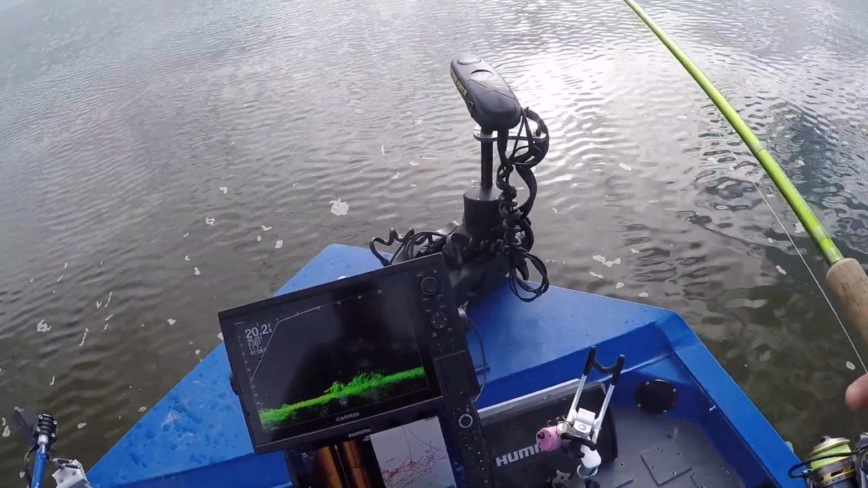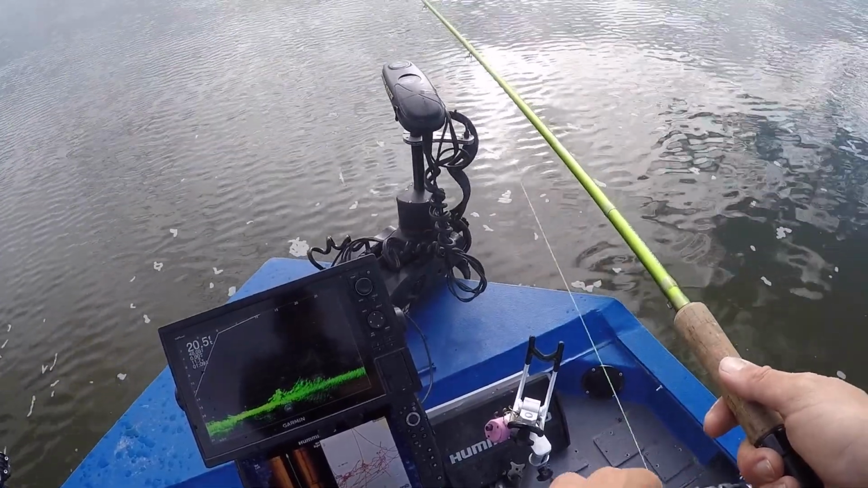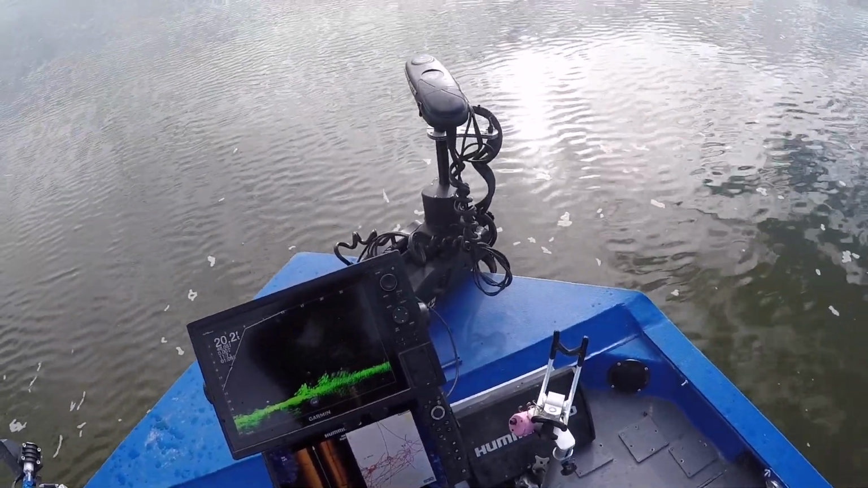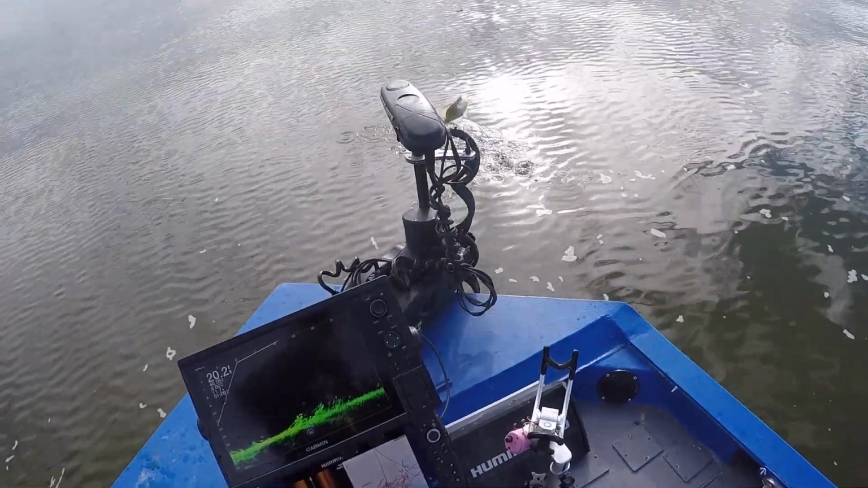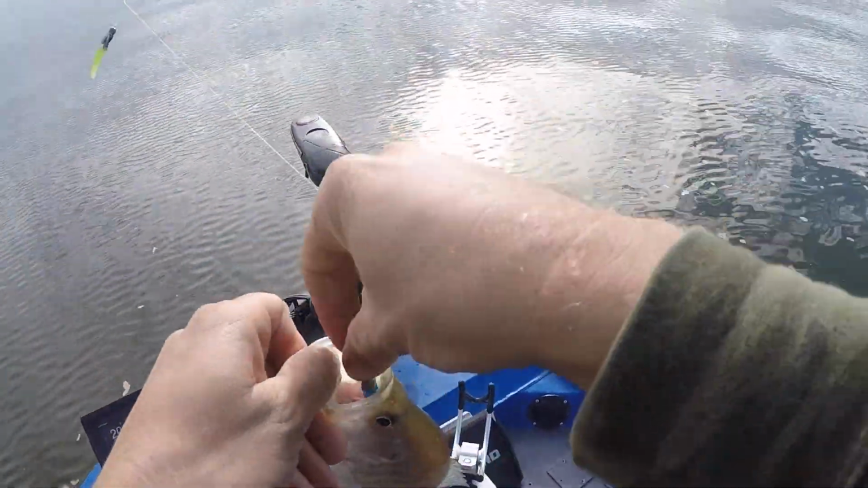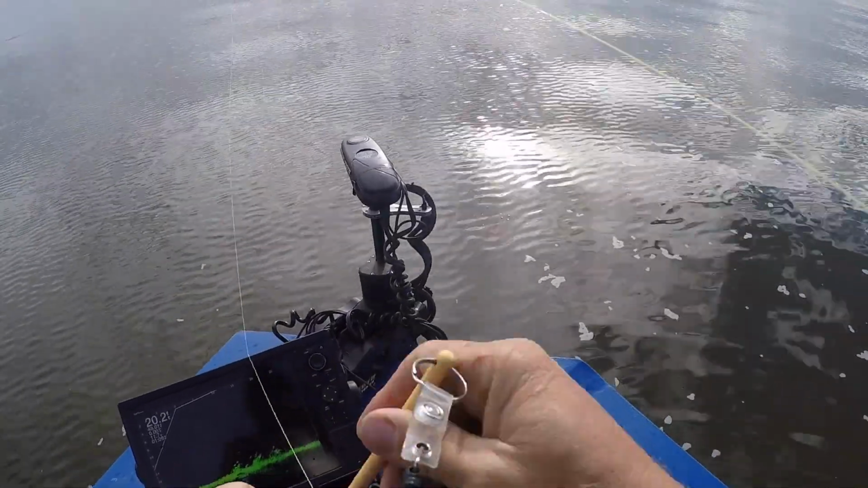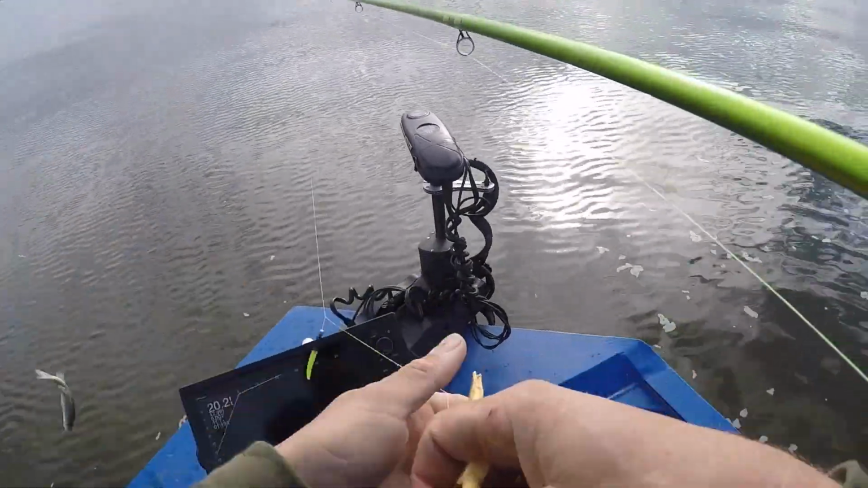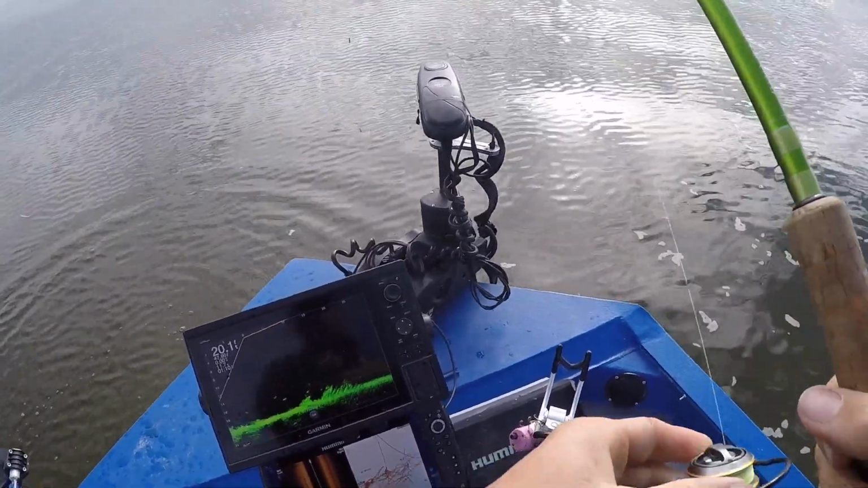Dropping the jig back down, right down in that school of fish. There's just so many fish down there, y'all. That's a good one. That's a real nice fish here. Look at that fish. Nice one. There you go. Nice fish. Just an awesome time of year, guys.